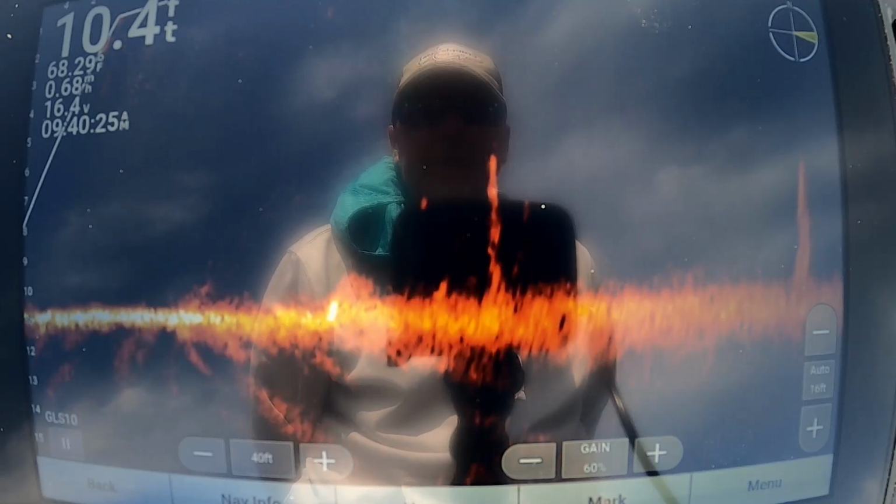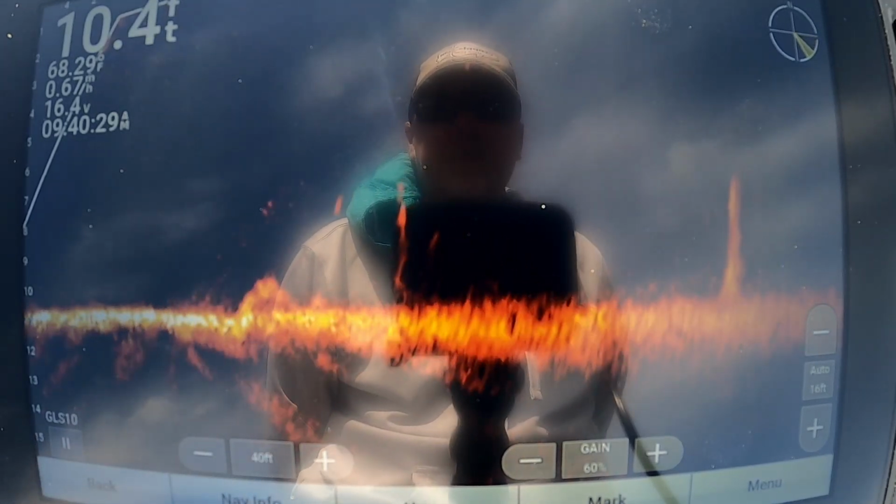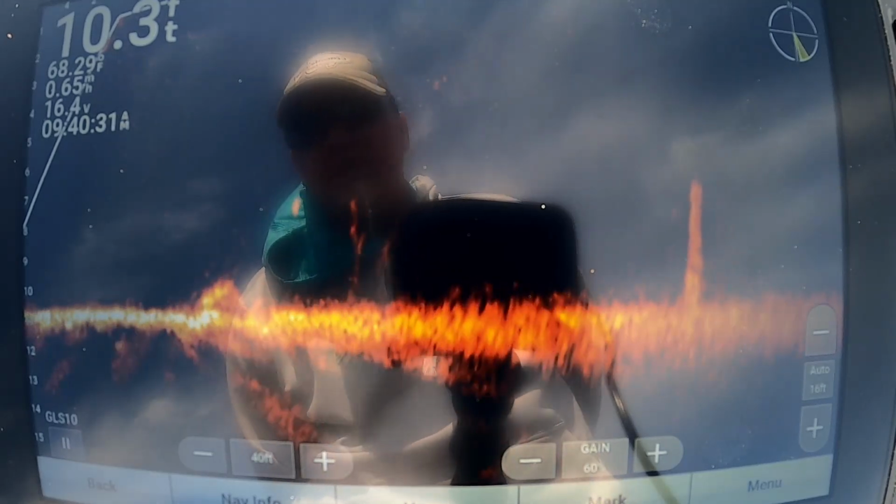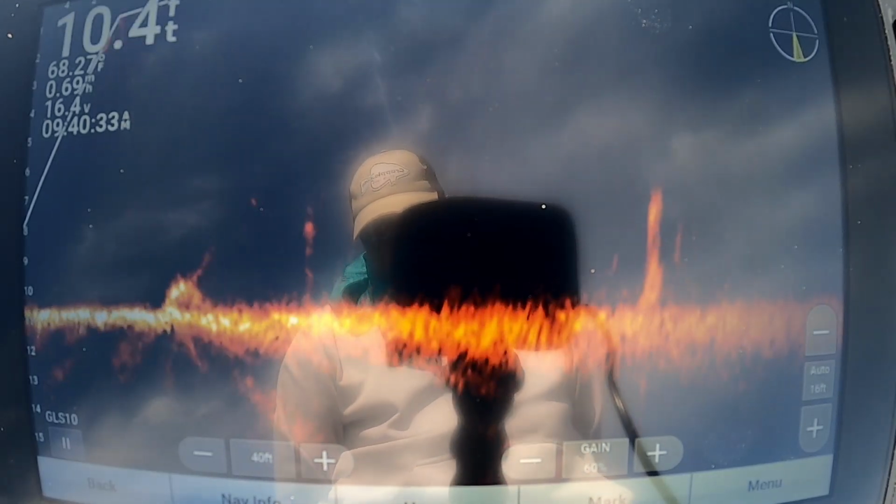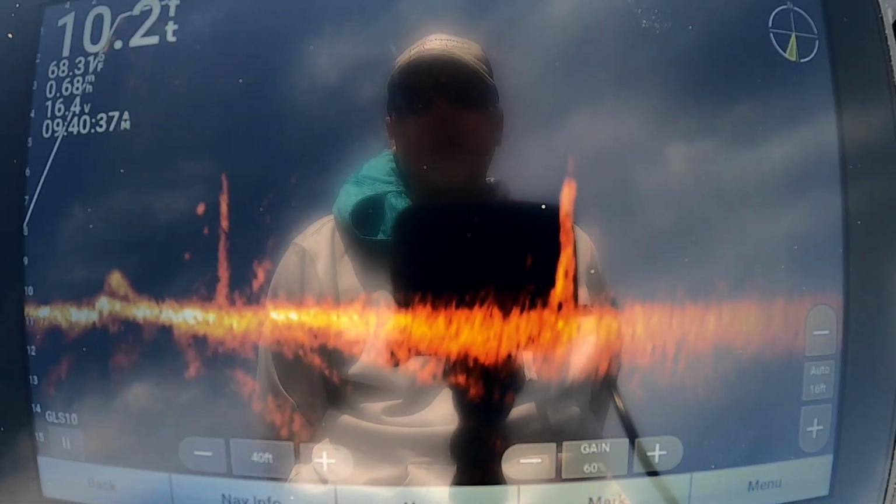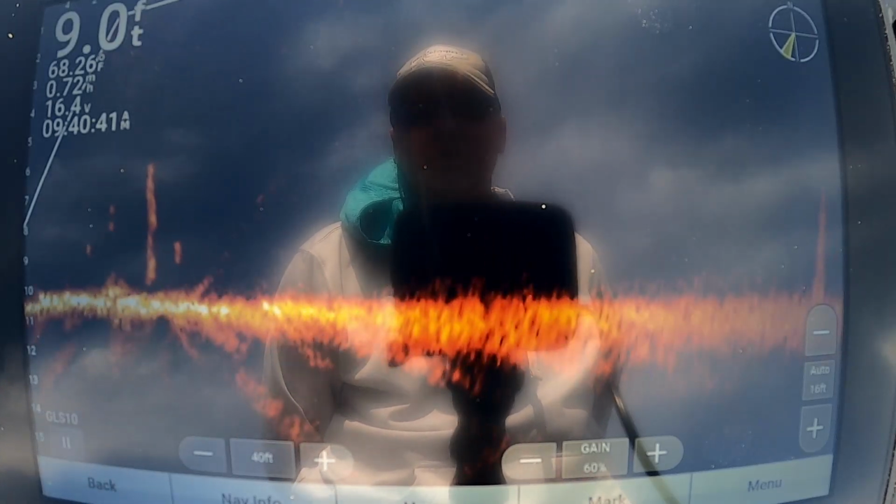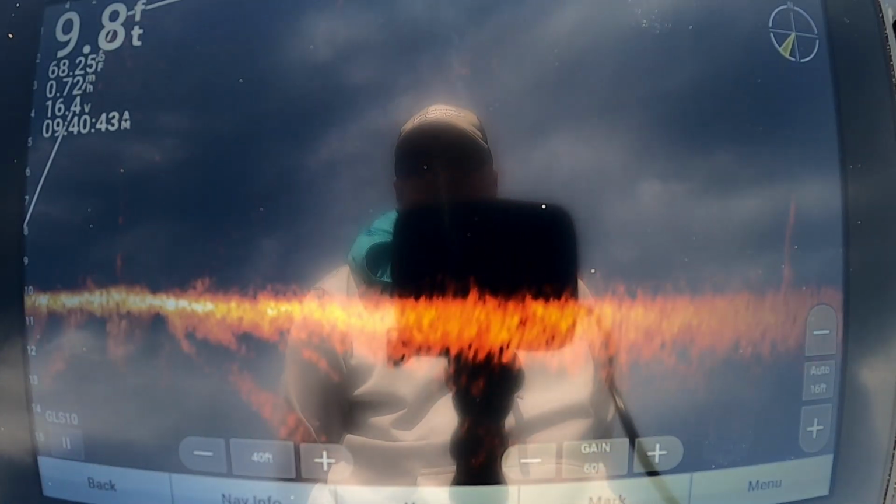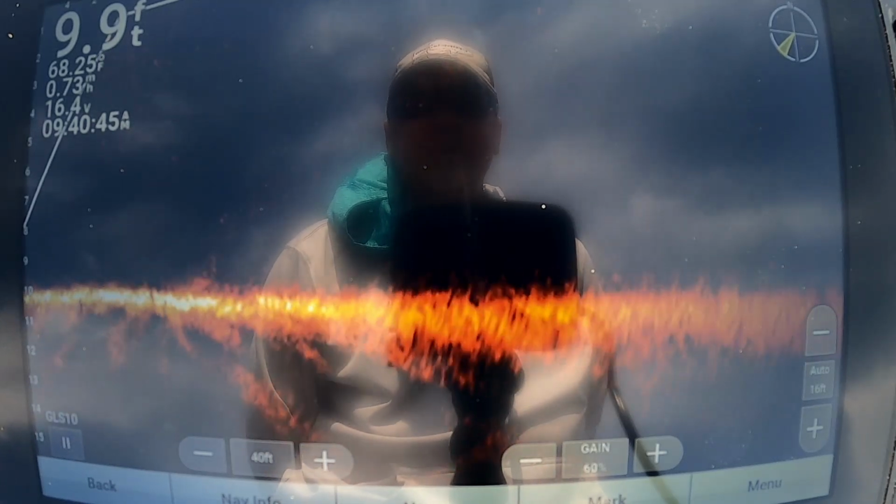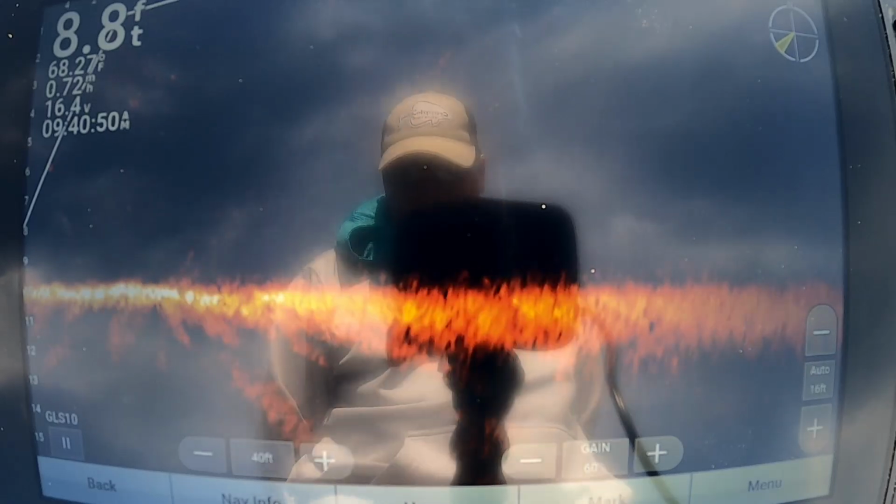Alright, we're gonna zoom the range out a little bit. Stumps are showing up pretty good in this default. I'll have to look in a few minutes and see what the settings are, if the image is good, but so far it's not looking bad. Fish are showing up a little bit. We'll see when we get up here what the actual crappie look like and whether or not I can see a jig, and then we'll start adjusting from there.